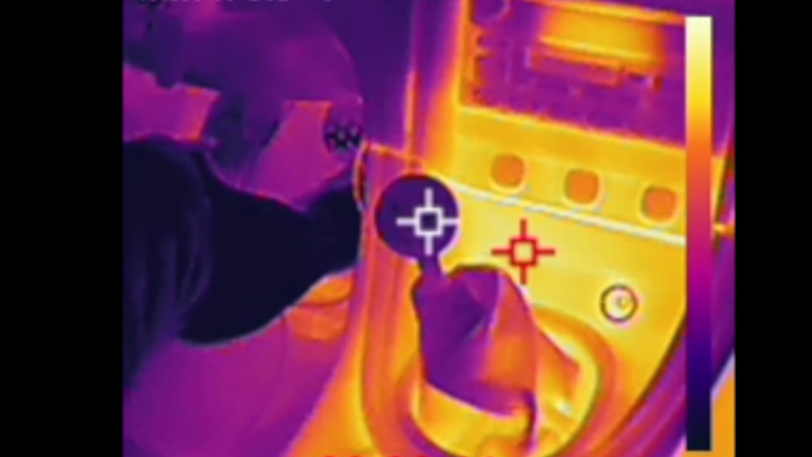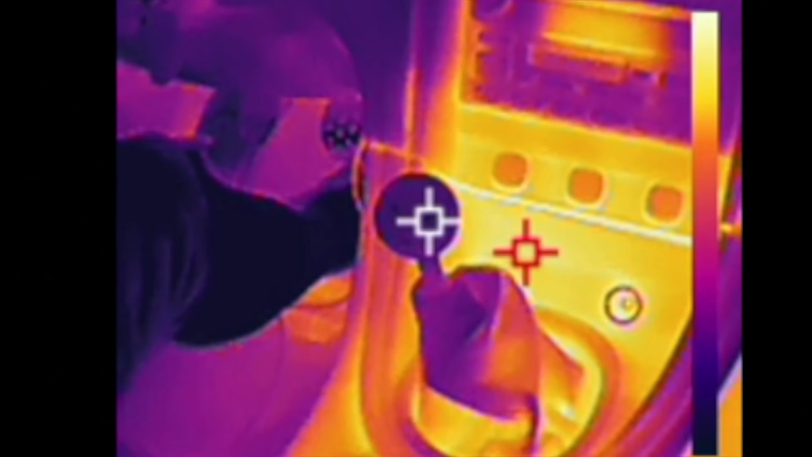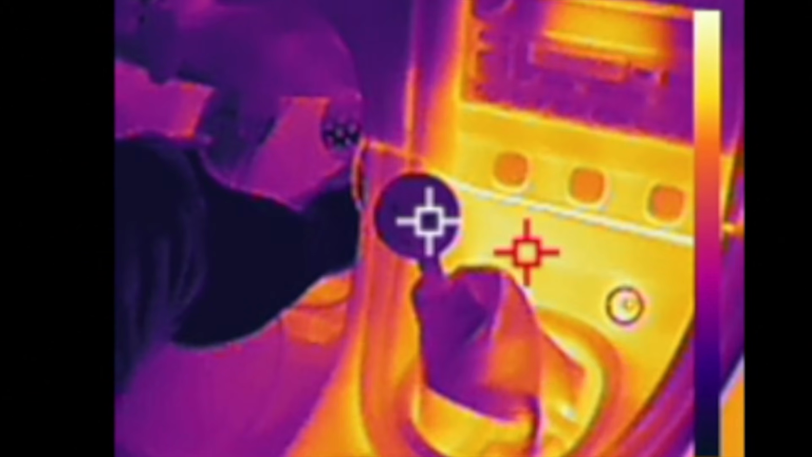So we're going to take the Corvette Z06 out now that my brother has. It's a 2016 Z06, and we're going to do a little bit with it as well.